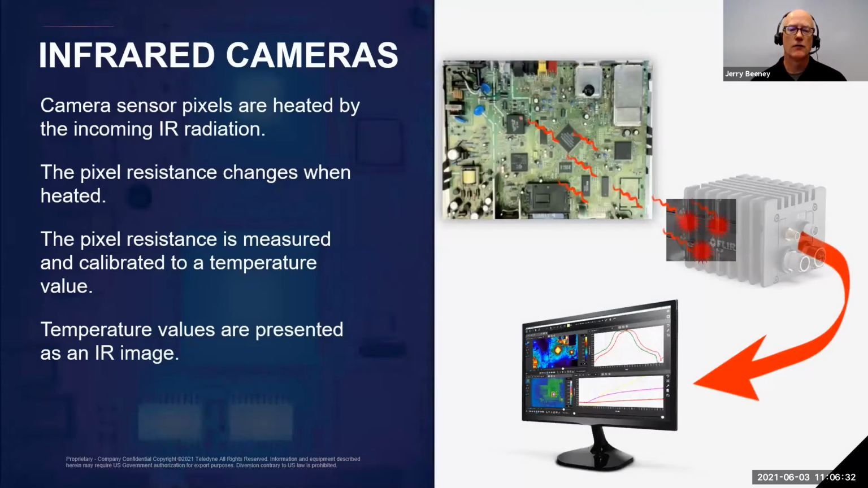And for the sake of a quick example, let's look at the new Teledyne FLIR A70 fixed mount cameras, which is one of our small entry-level R&D camera systems that is useful in a wide range of different temperature measurement applications. This camera has an uncooled microbolometer type of infrared detector. And a microbolometer is a small thermal based sensor, meaning it produces a resistance change when it's heated.